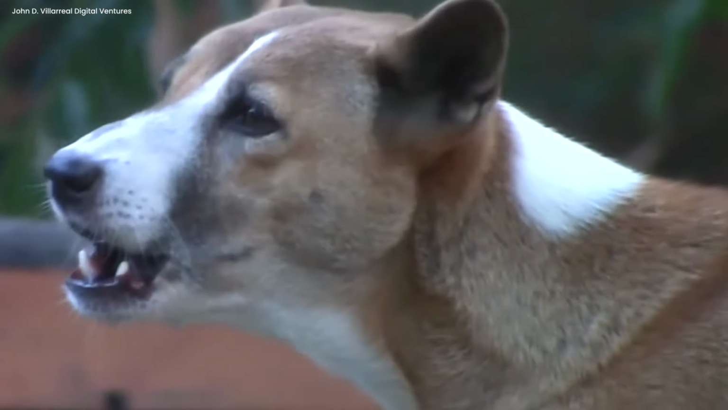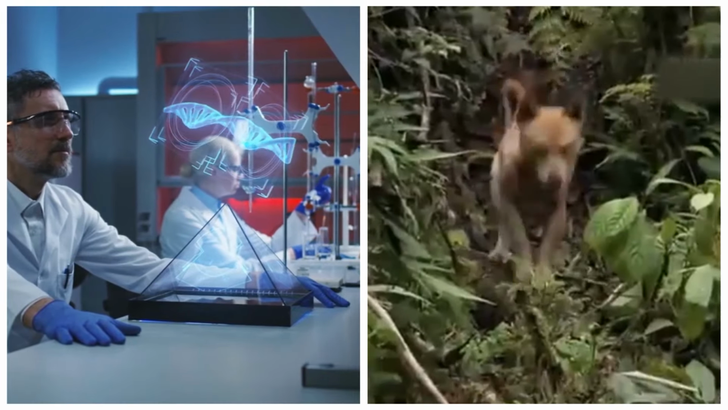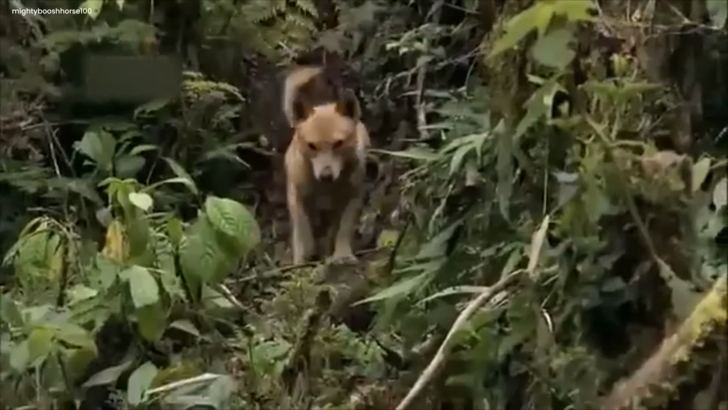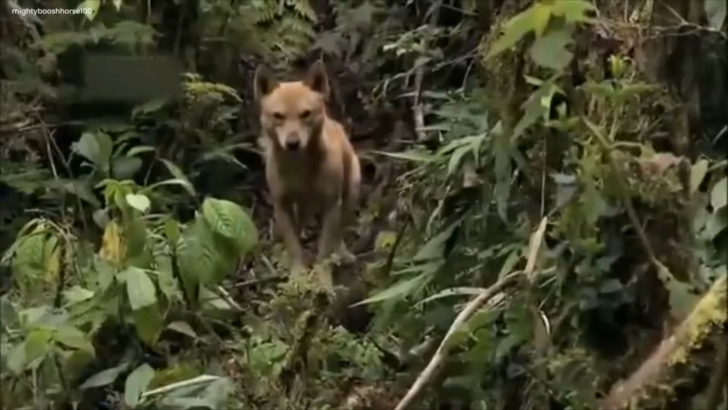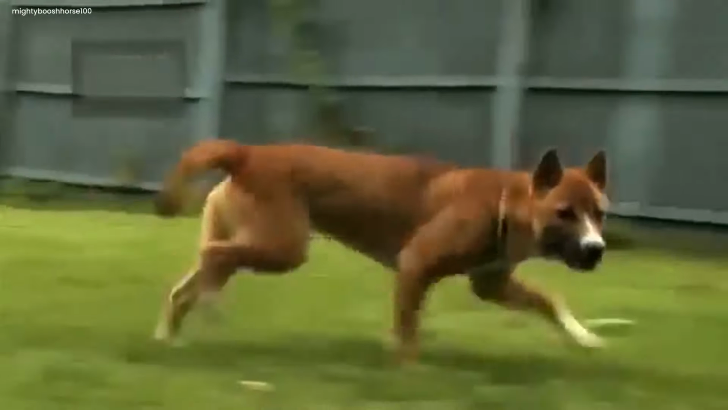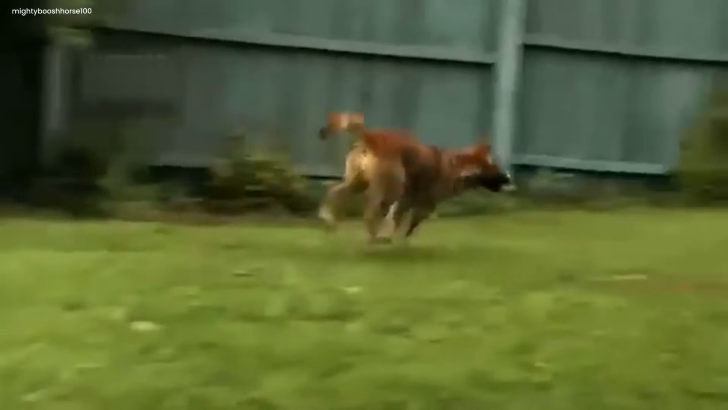Some smart folks did a study and discovered that the DNA of 3 wild dogs from New Guinea matched that of the singing dogs. So it turns out the species wasn't extinct in the wild like everyone thought. These dogs must have been hiding out for a while, maybe waiting until there were enough of them to come out again.